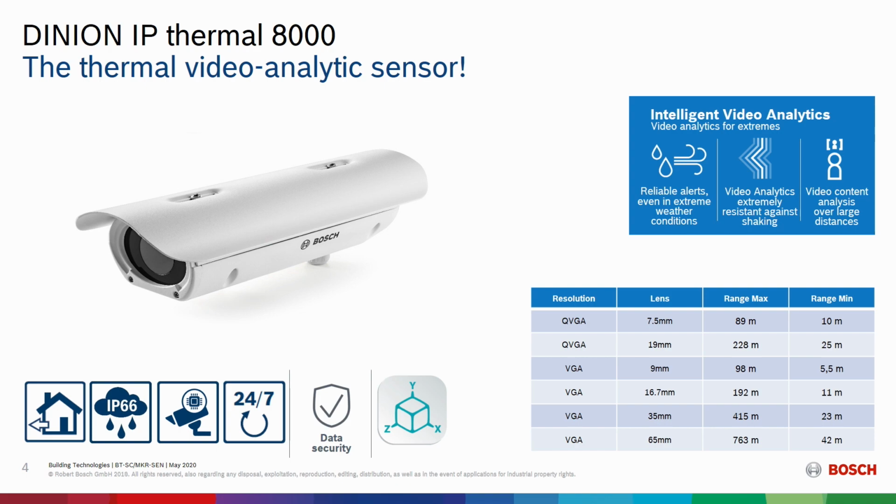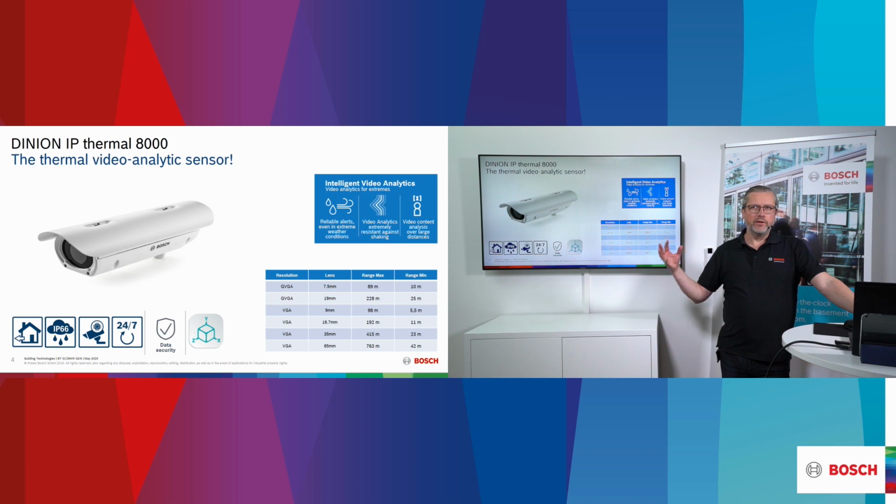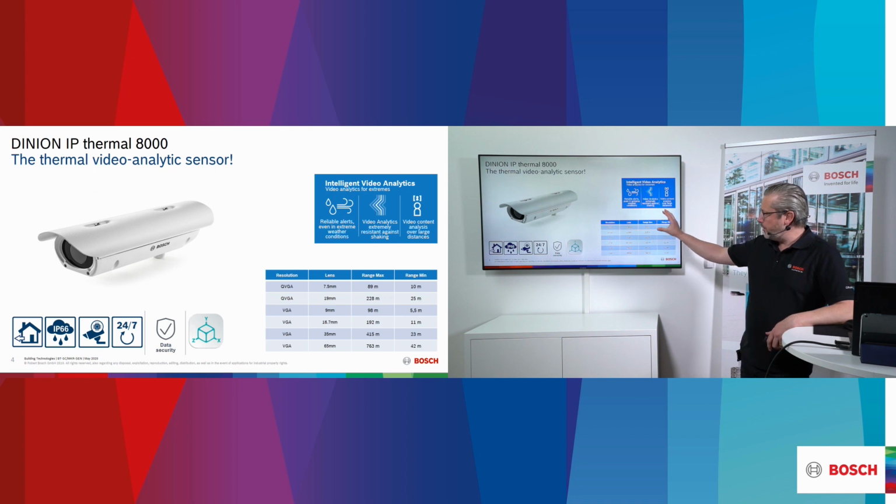Anybody can do a pretty good thermal camera, but doing a good thermal camera with strong, robust intelligence, and also to have it deployable in all these situations, that is really something that is not so simple to do. You also see some of the distances here. It's a bit differentiating between a QVGA camera and a VGA camera of the resolutions, and that is also related to how many pixels we're using when we do the detection.